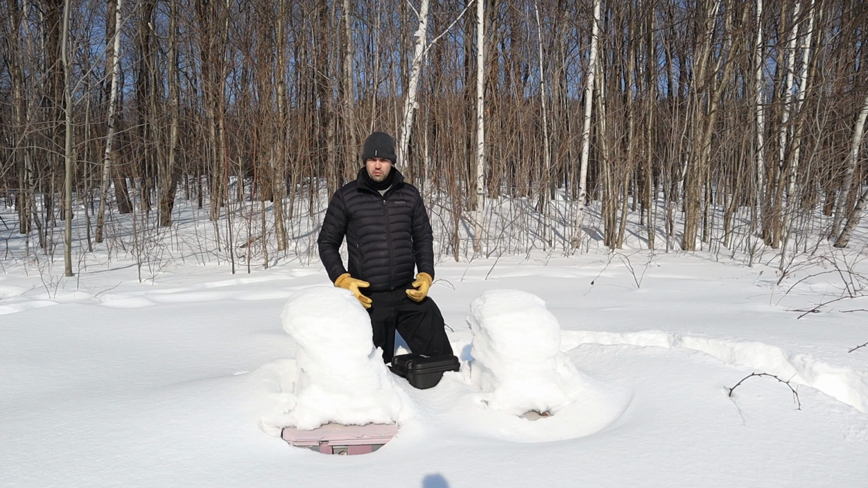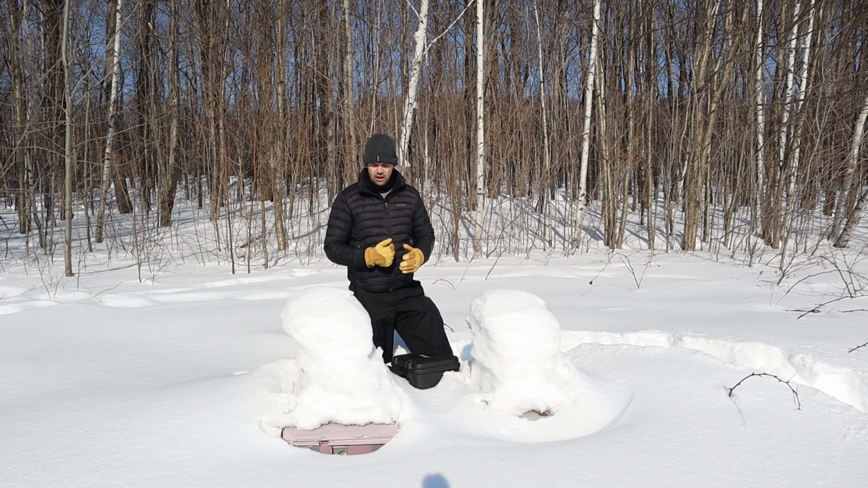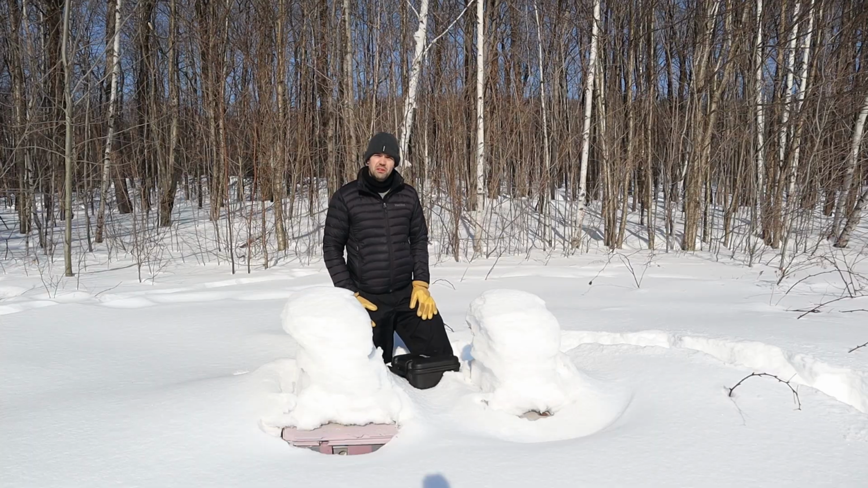On this one, the cluster was not formed yet, and I was 95% sure that it was queenless as well. So we will see how they fare today with the heat gun. Let's take a look.